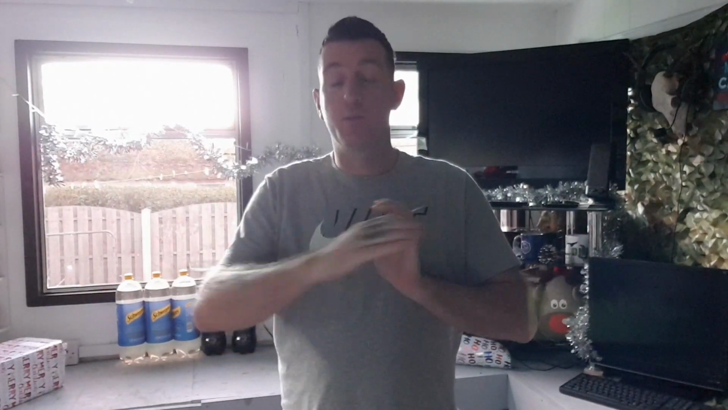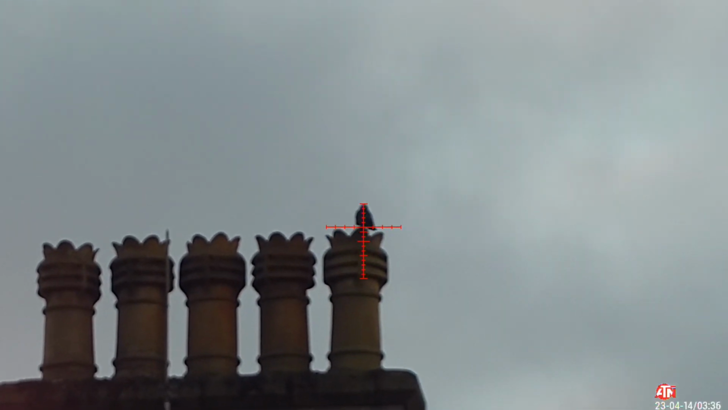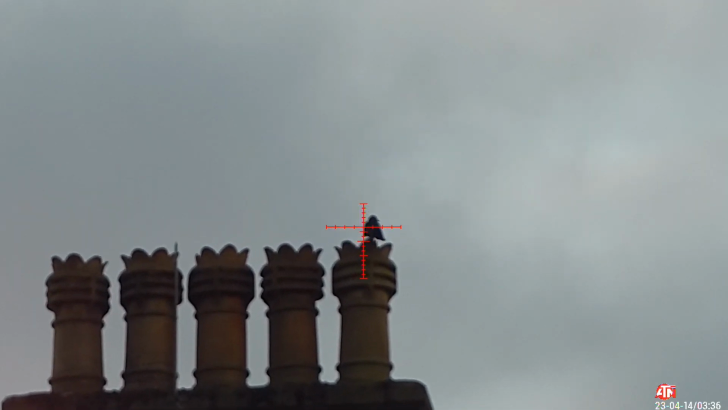Hey up. So the second part of the video didn't really go to plan. The first part was executed perfectly. In the second part, the squirrels were a no-show. I did manage to take a jackdaw off some chimney pots. I'll include this footage as a bit of an overview to this that you're watching now, so you'll see it while I'm talking. But I suppose that's hunting.